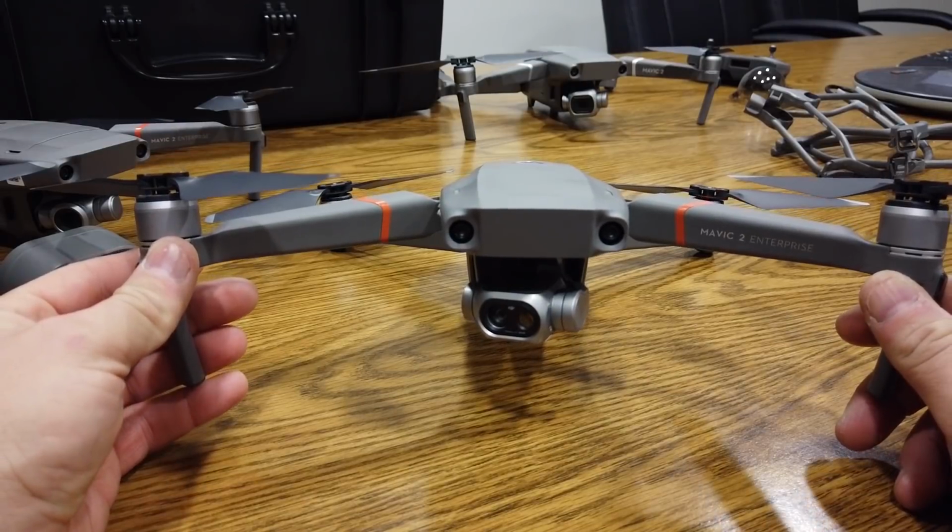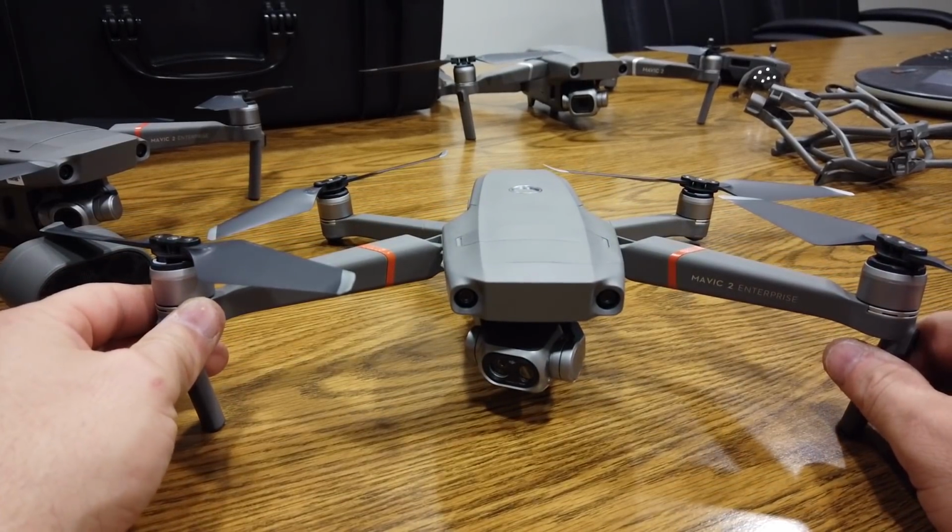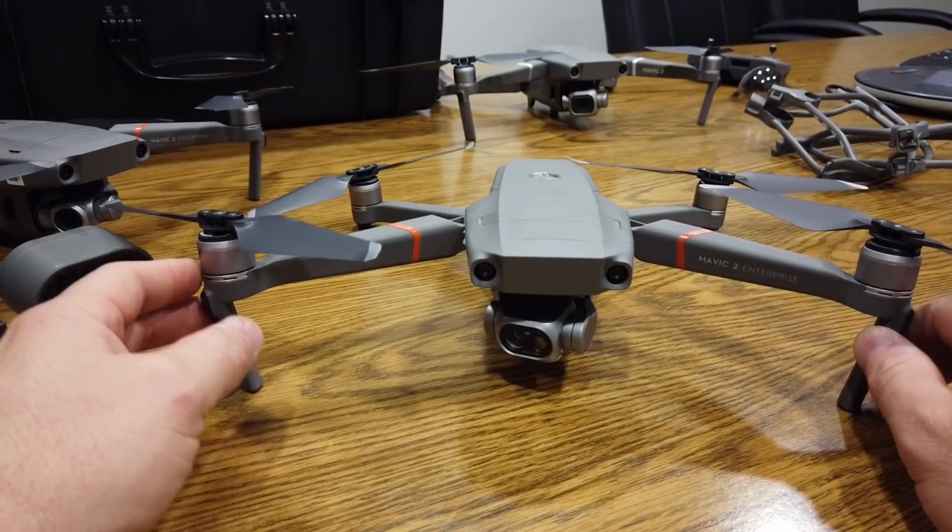Another couple things I'd like to see: it does not do radiometric images, either still shots or video. So, you know, you can load it in FLIR Tools, but you're not going to be able to generate any radiometric data out of it.